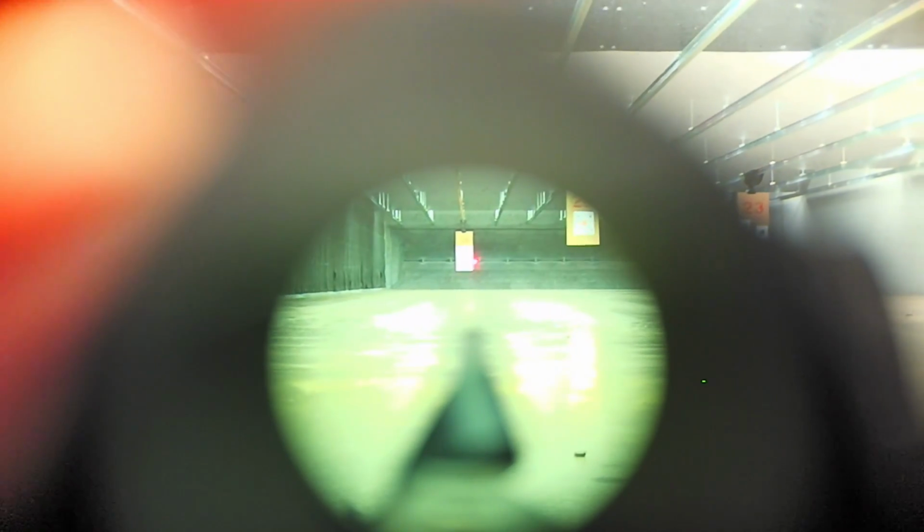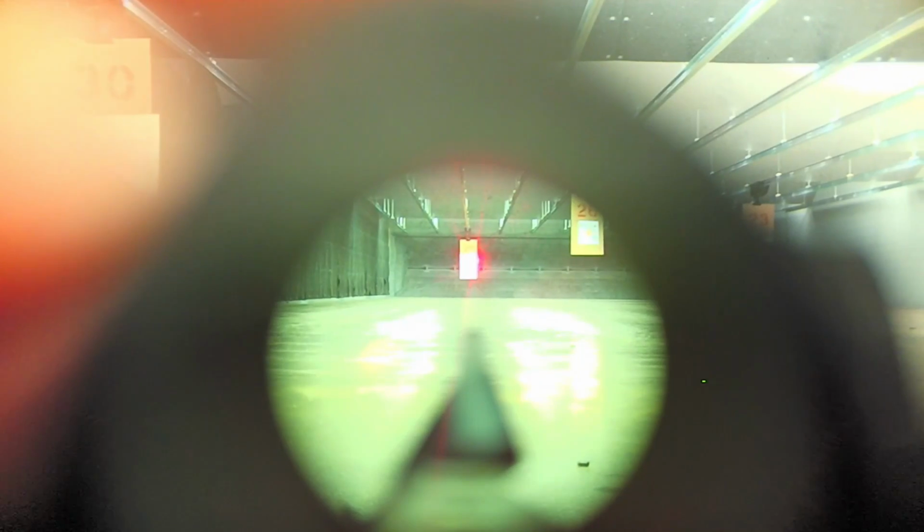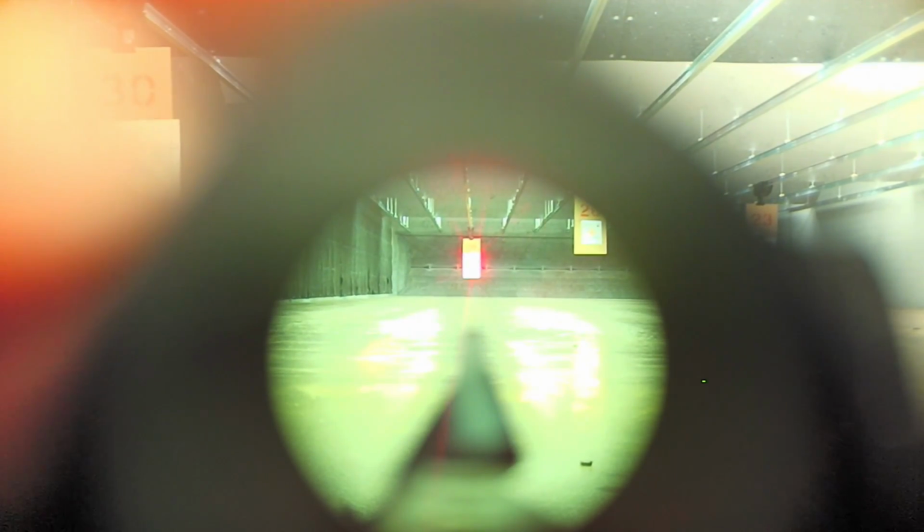One of the things you can see here in this clip, this is with the camera mounted behind the sight. You can see the dot, but it washes out, and against a light background, such as the target I was shooting at, it can almost completely wash out regardless of the power setting I was at.